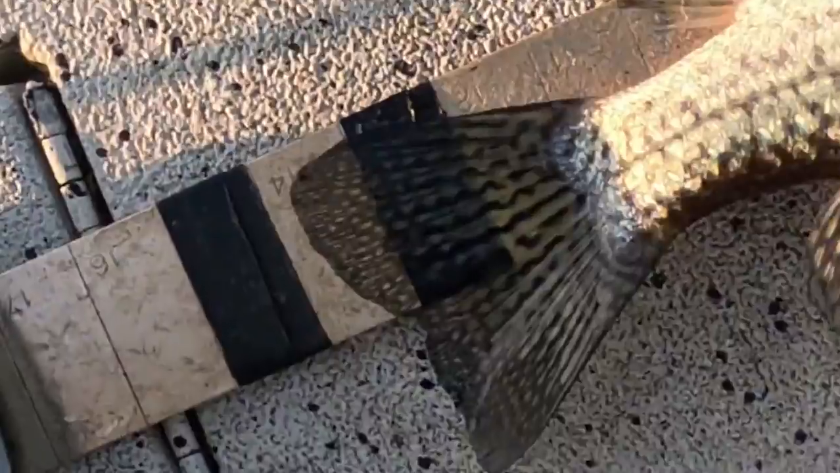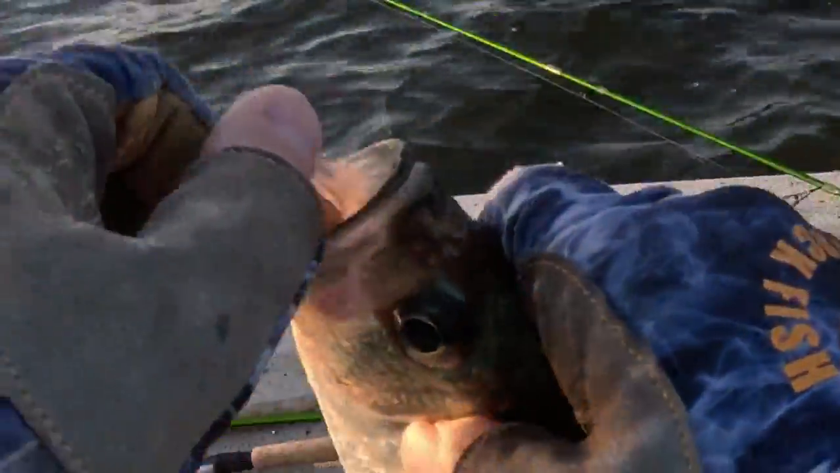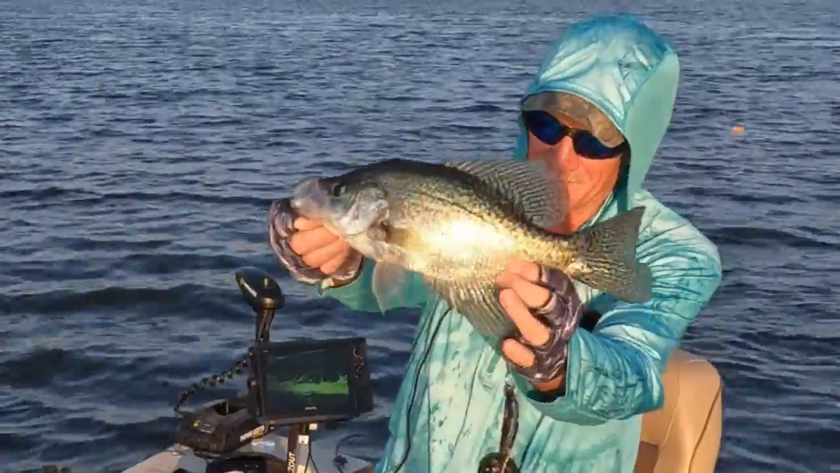13 and a half, 13 and 3/4. 604. Look at that one. Nice.